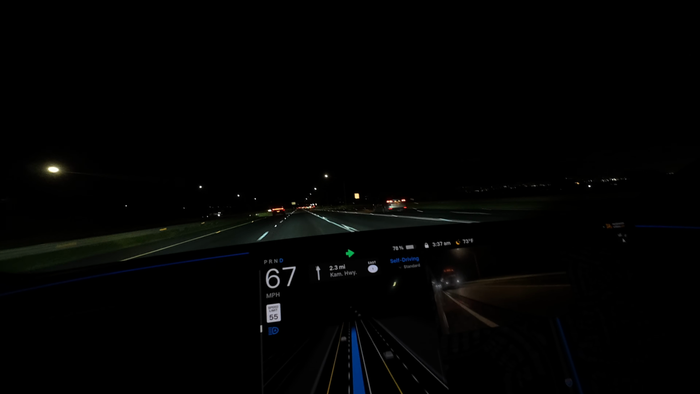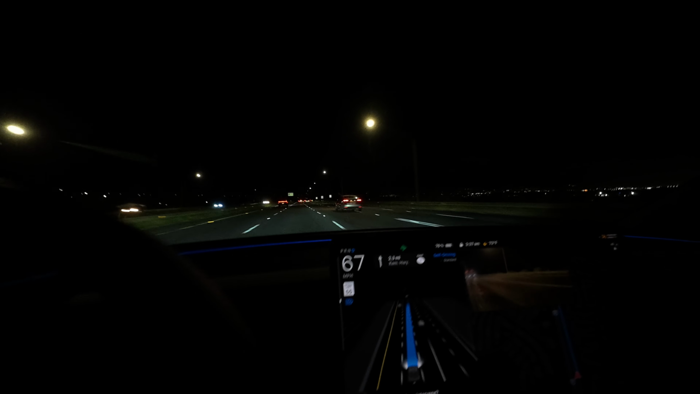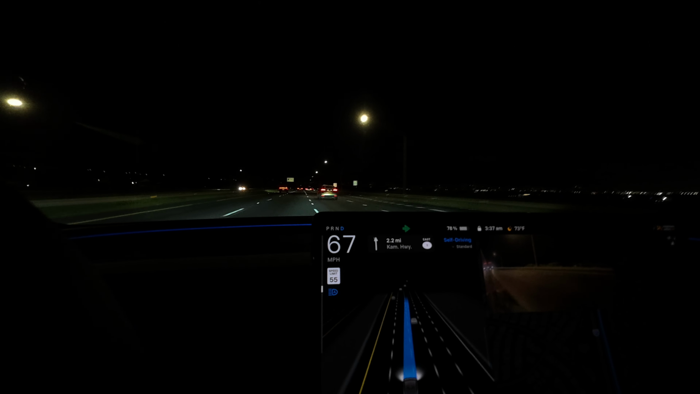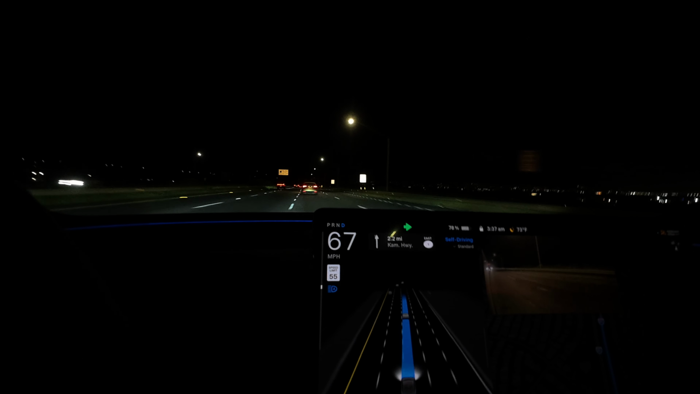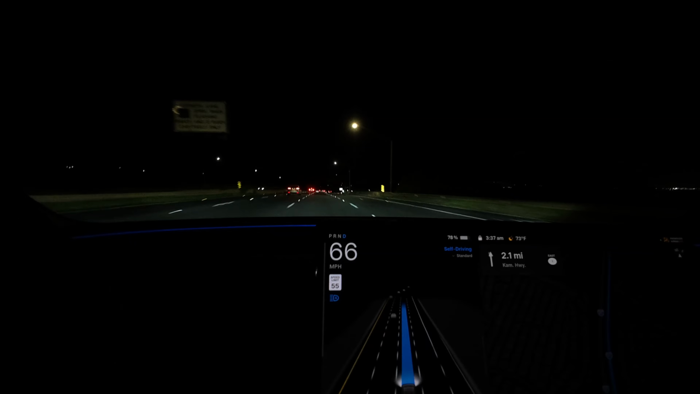It's gonna be turning right for some reason. I wouldn't do that, but I'll trust it this time. Yesterday I intervened, but I'll let it go.